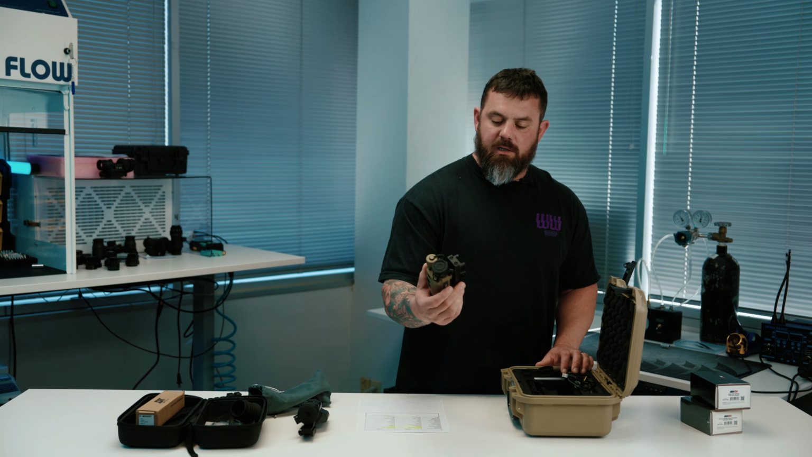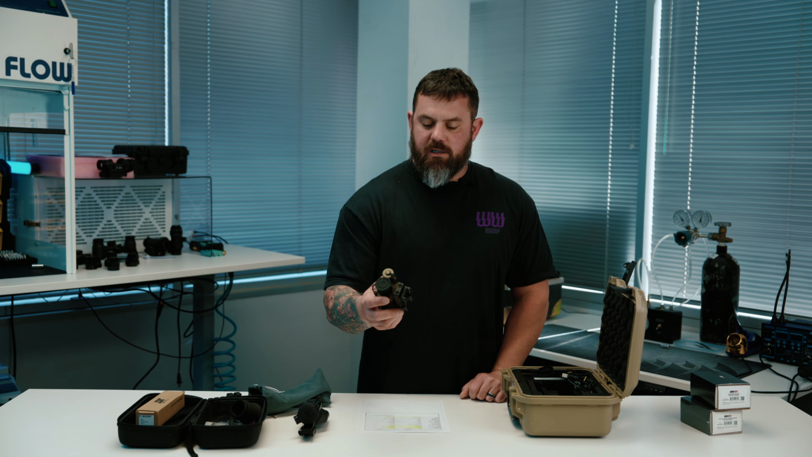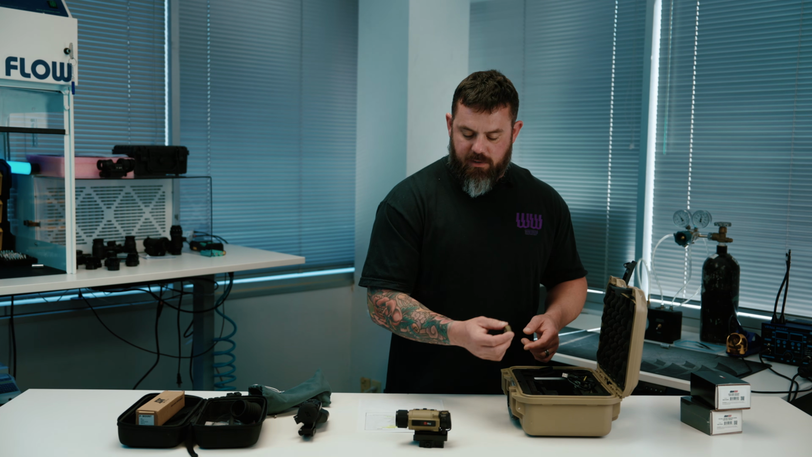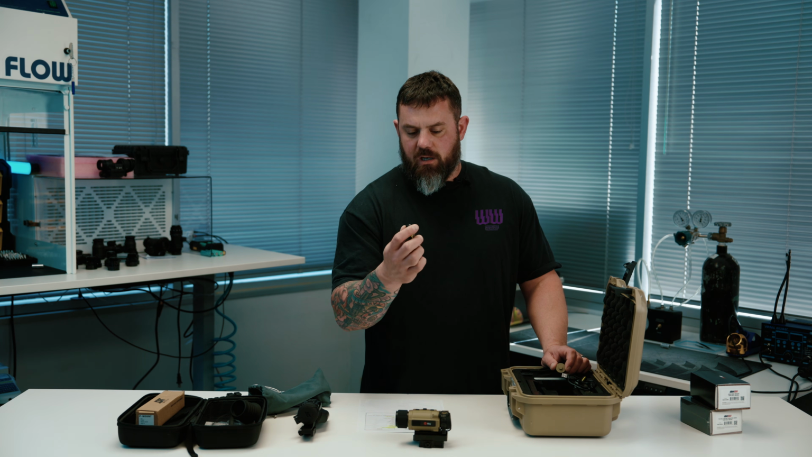That's the thermal optic, and it comes already mounted on their QD Picatinny mount / riser. So that's cool. Got an eye cup, extra battery cap, I guess if you run a different style battery. These are the not flat top.